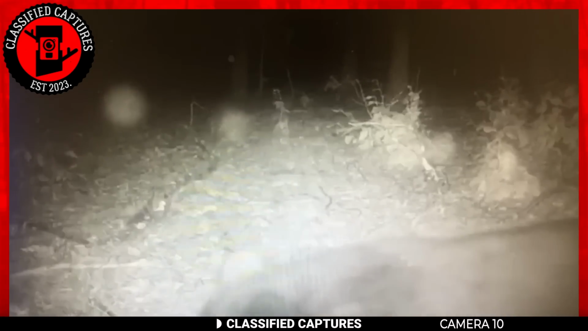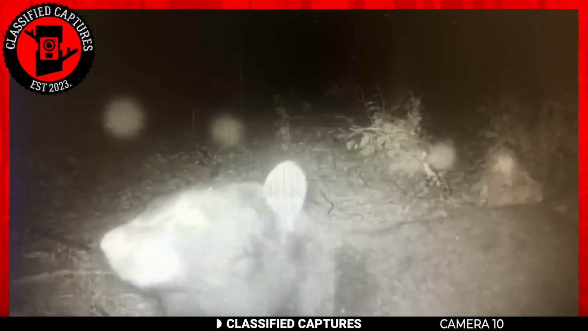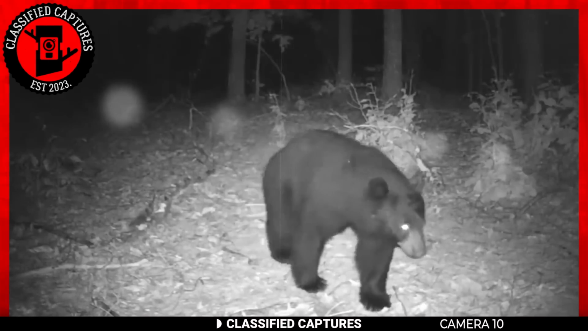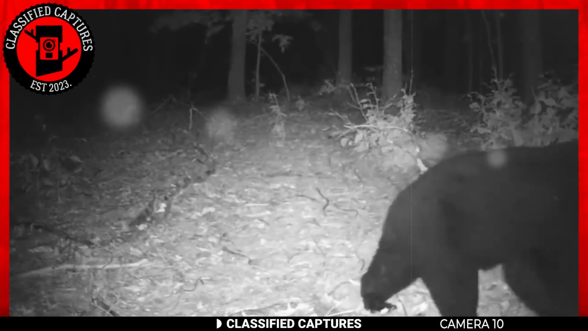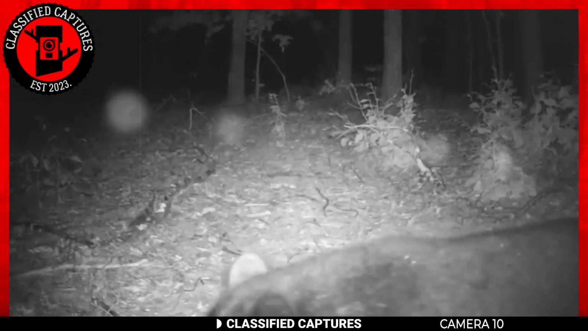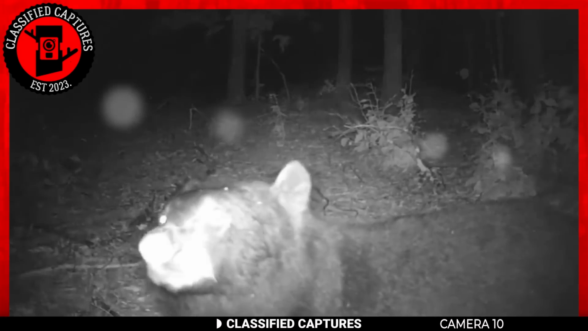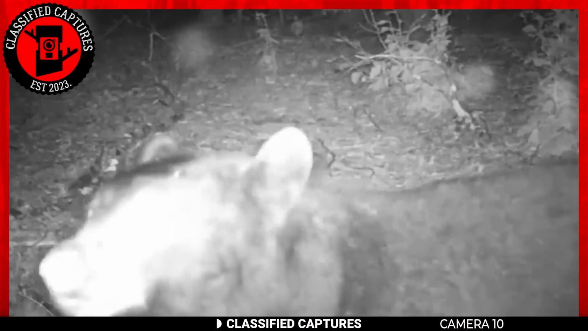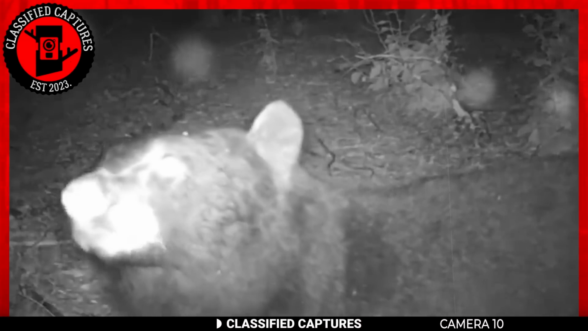Oftentimes, we assume animals don't have a mind of their own and that they may never notice a trail cam setup. In this footage, we see a black bear, a little less than 6 feet tall, watching the trail cam while on all fours. The footage captured the black bear gallivanting through the woods during the nighttime. The bear approaches the camera with glowing eyes, seemingly intrigued by the discovery.